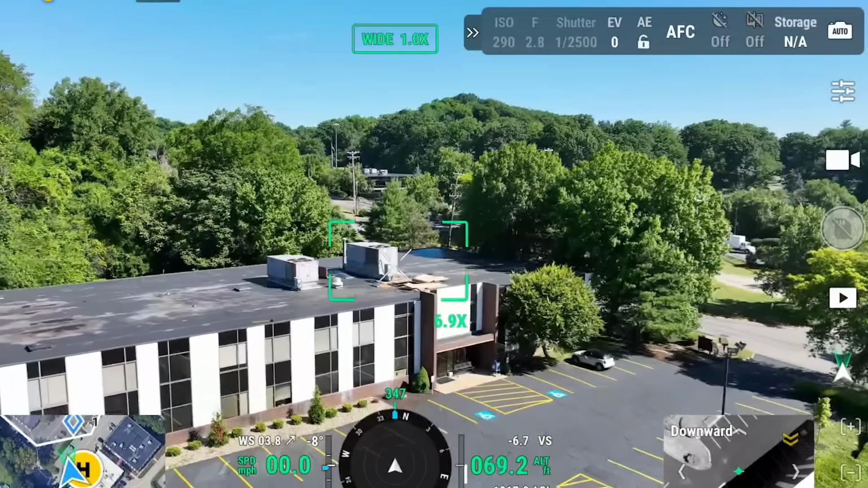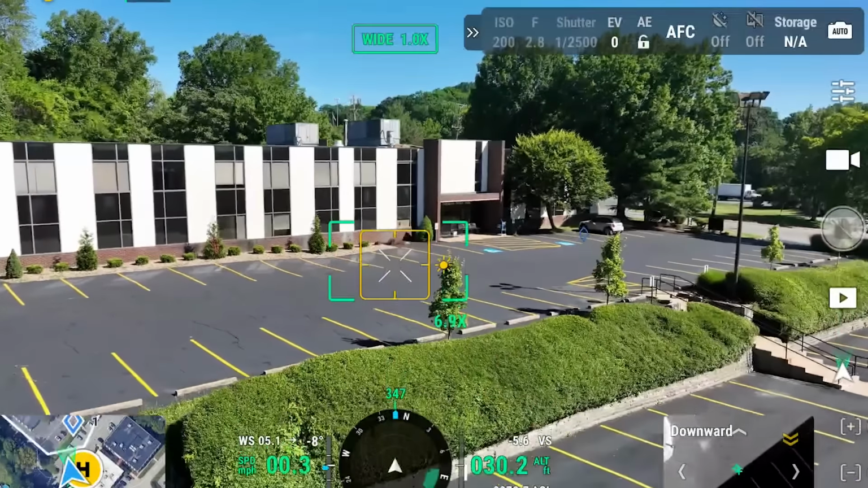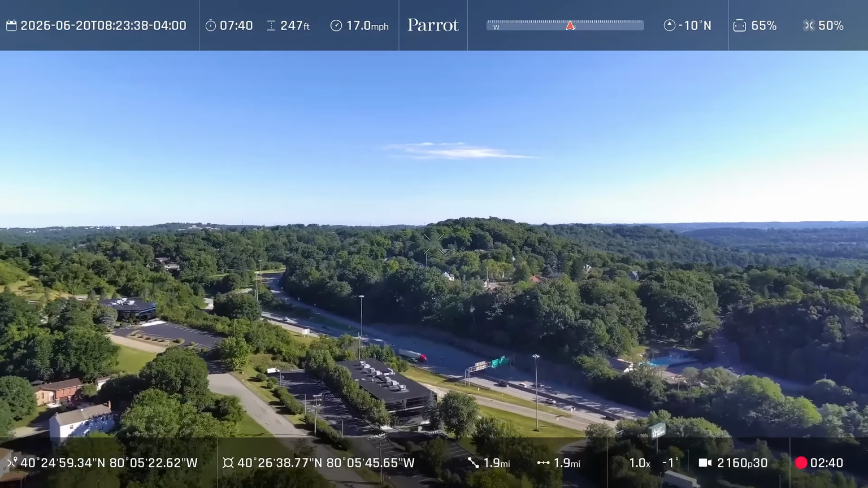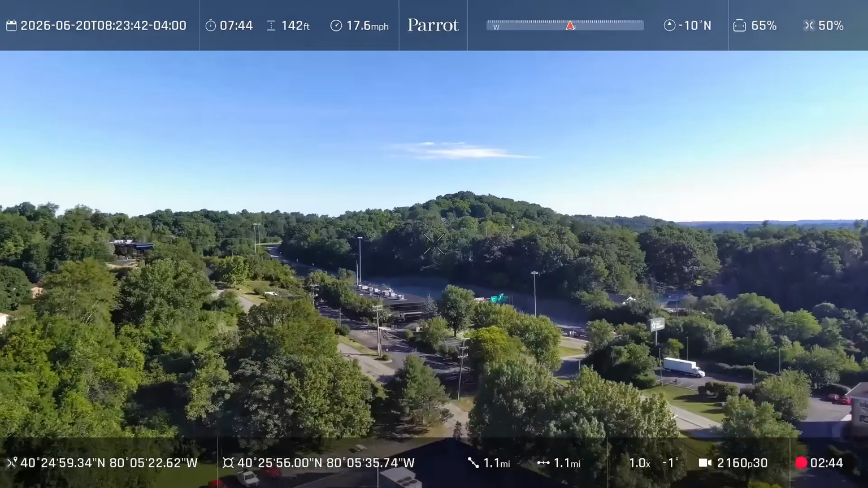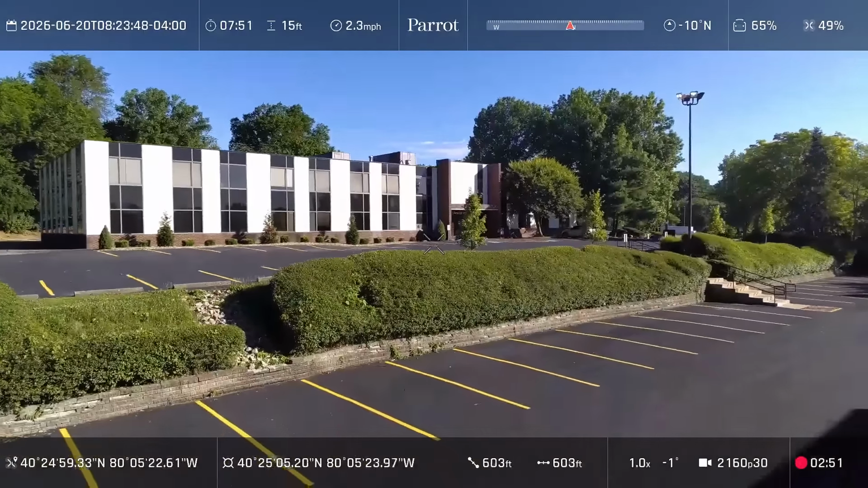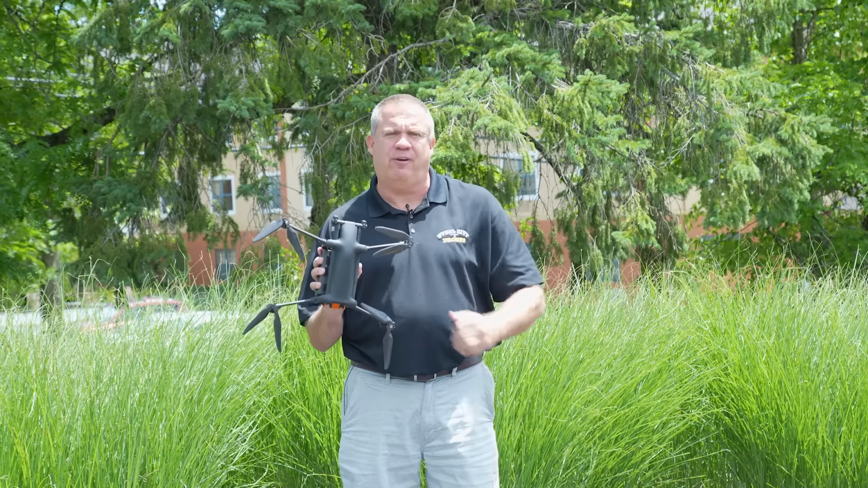A traditional enterprise drone took 22 seconds to get to that point. With the Parrot ANAFI UKR GOV, we were able to descend from 300 feet down to 20 feet in 11 seconds. That is half the time. So that was really, really important for us to be able to get on the ground quickly. So again, this is another gauge of flight performance that should not be overlooked. And again, the Parrot does it very well.